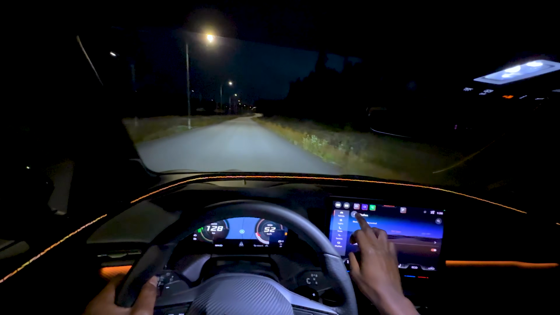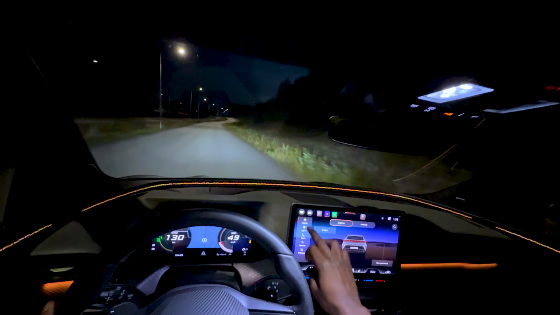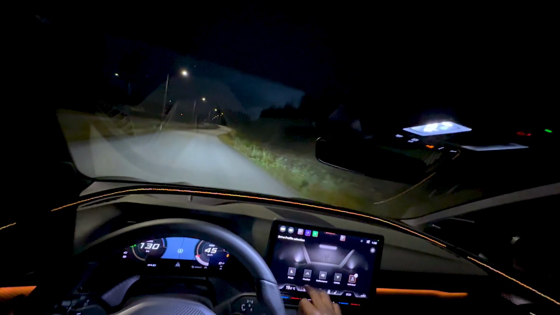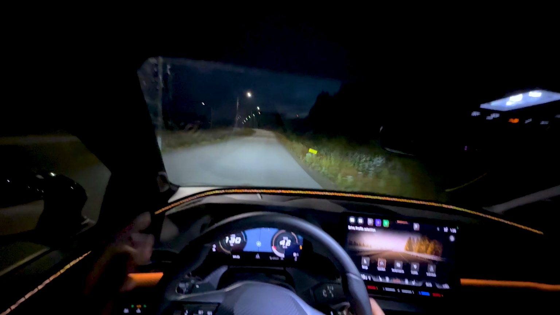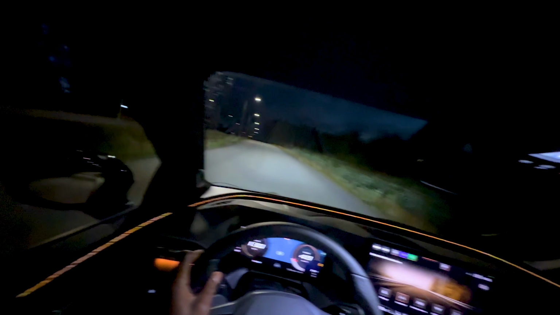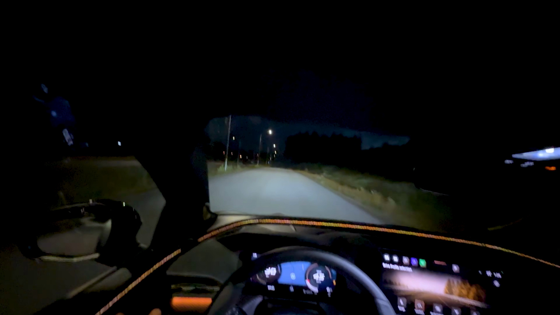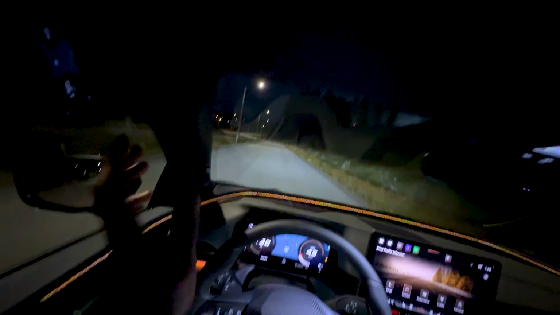But let's take it chill now. I'm just going to whack it back into comfort mode. Because yes, in comfort mode, it's really comfortable and easy to live with. It drives well. It goes well. And yeah, this is a fun nighttime POV. That's all I can say on this Cupra Raval VZ.